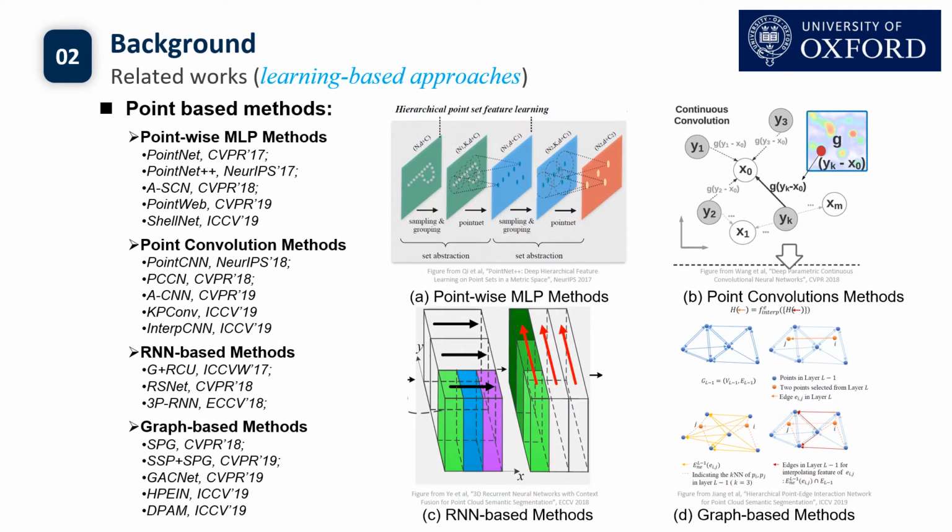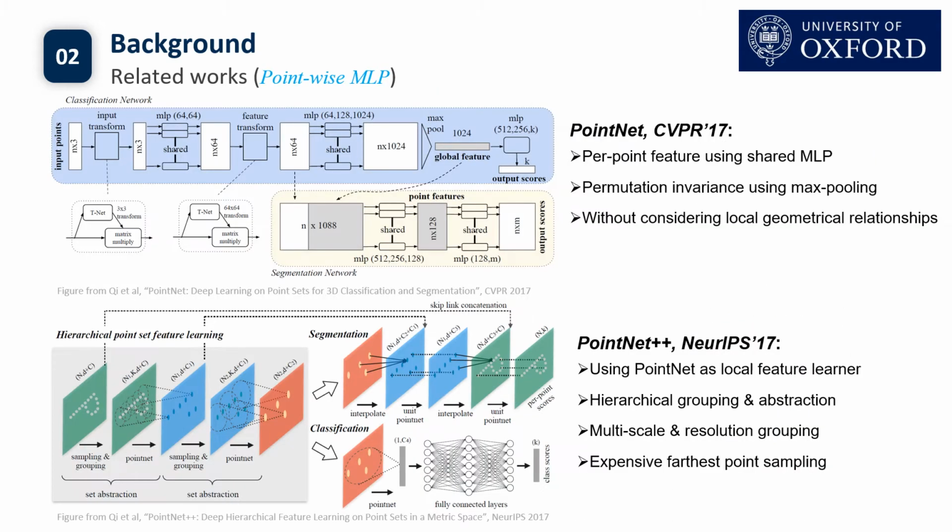Different from projection-based methods, point-based methods directly operate on raw point clouds without any voxelization or projection. These methods do not introduce explicit information loss and become increasingly popular. It can be roughly classified into point-wise MLP methods, PointConvolution methods, RNN-based methods, and graph-based methods. Here I will introduce several milestone works in this area.